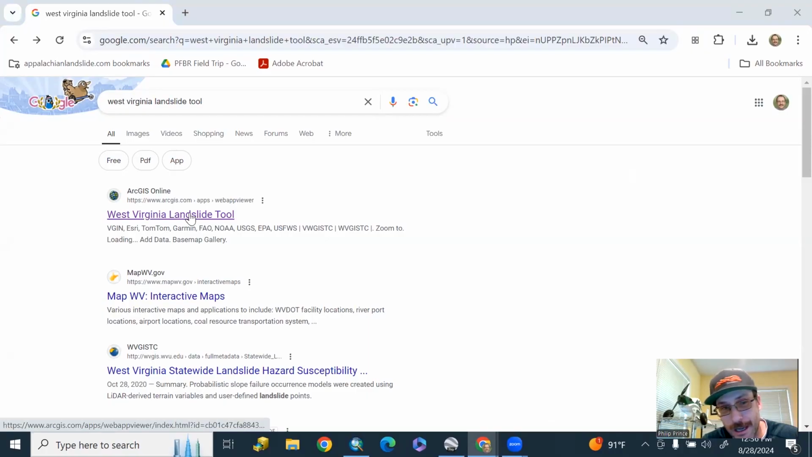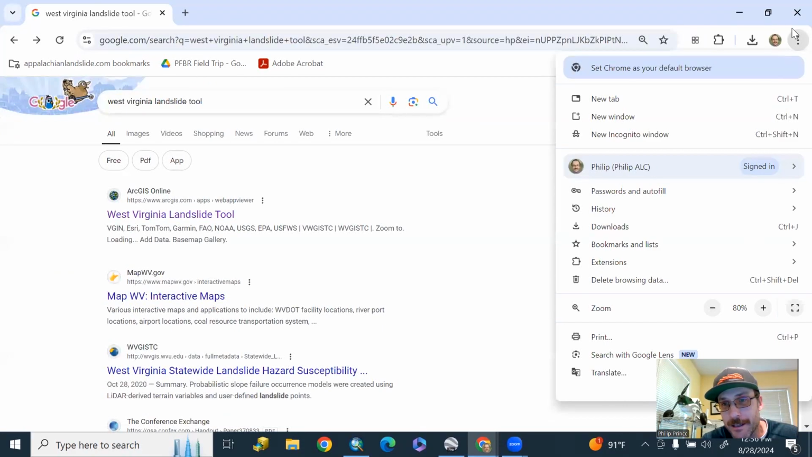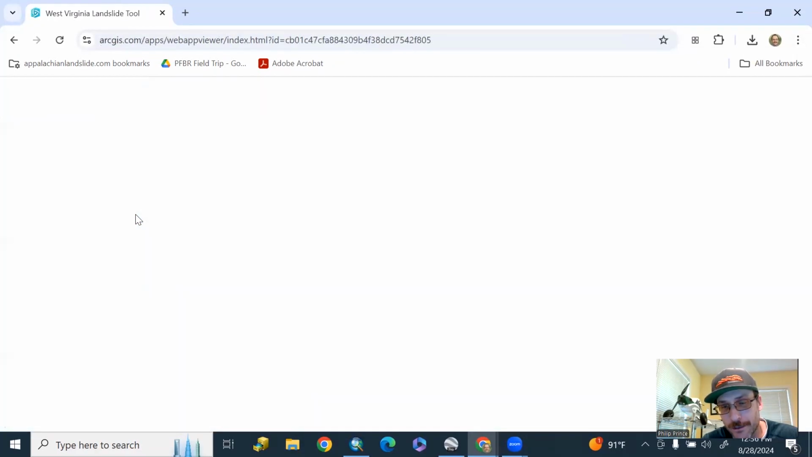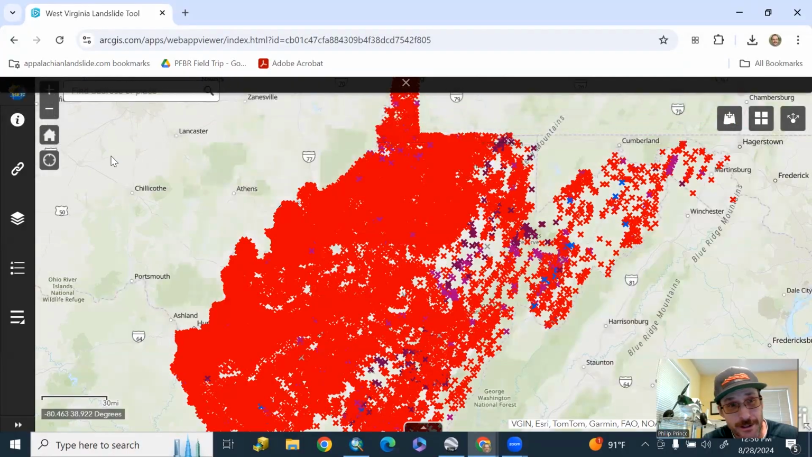West Virginia has its own viewer, and in this case, you would want to type in West Virginia landslide tool. All right, so this is up there in the search bar there. Type that in, it'll work. You'll get a link there. It's going to start off looking kind of like a national map there. You're going to end up with a different starting screen here, of course, because fundamentally this is like a landslide